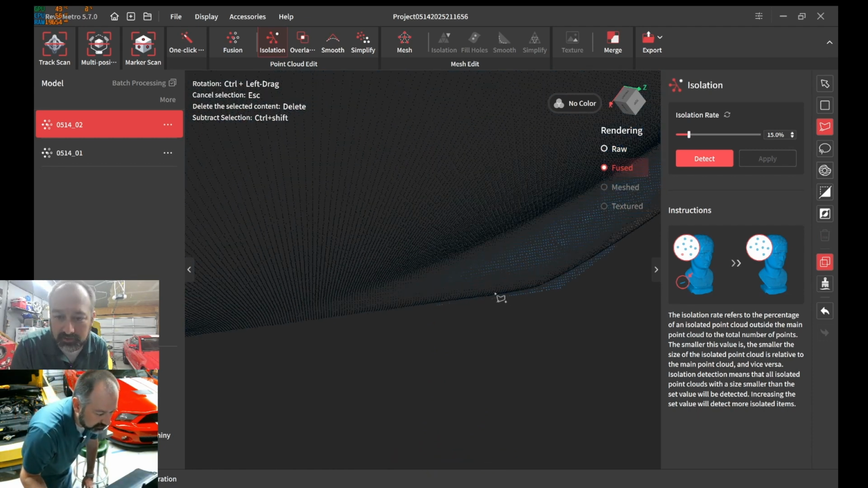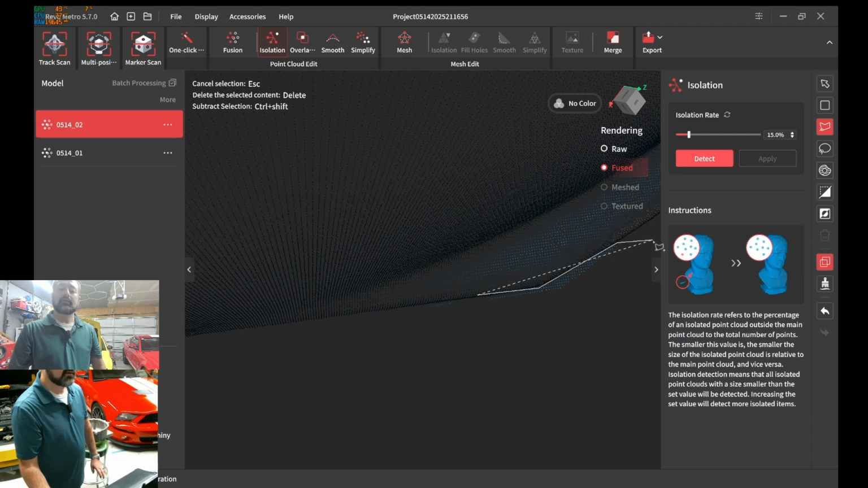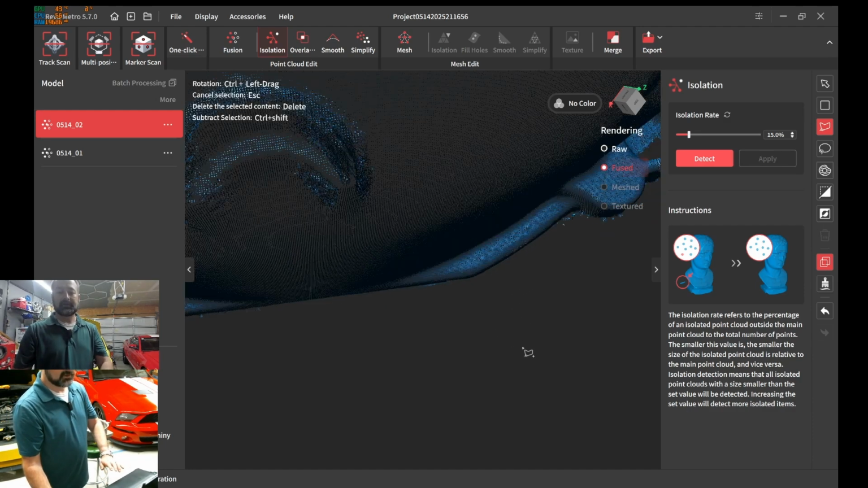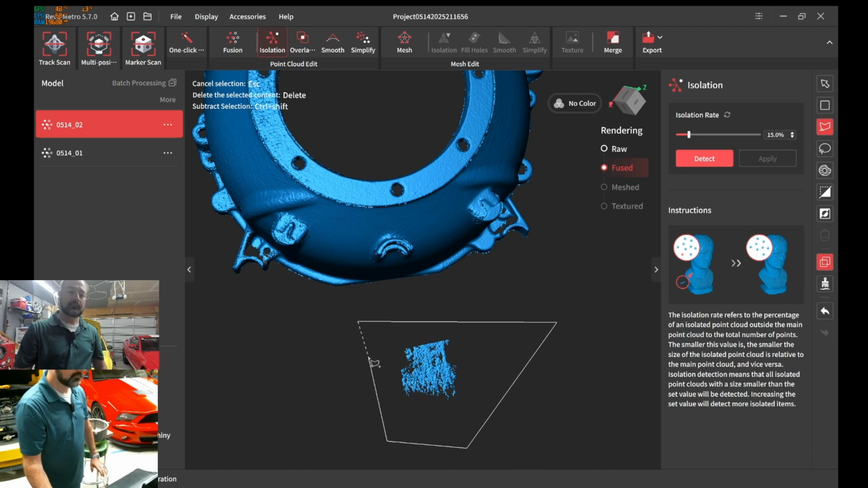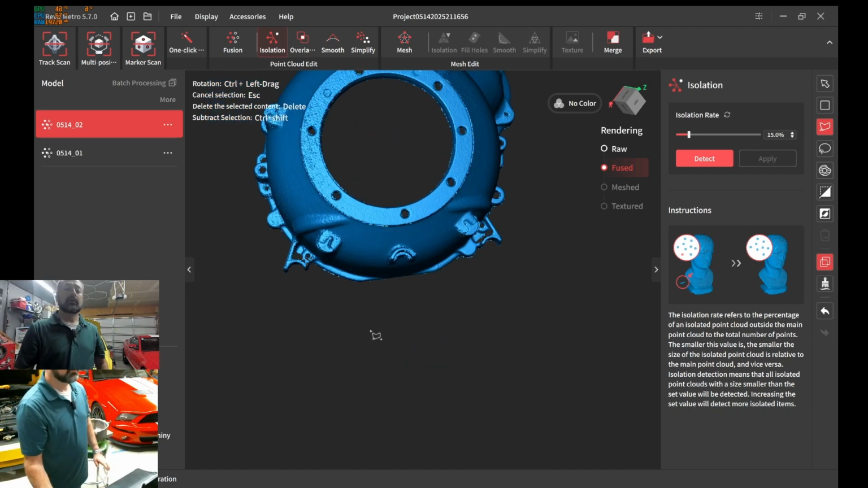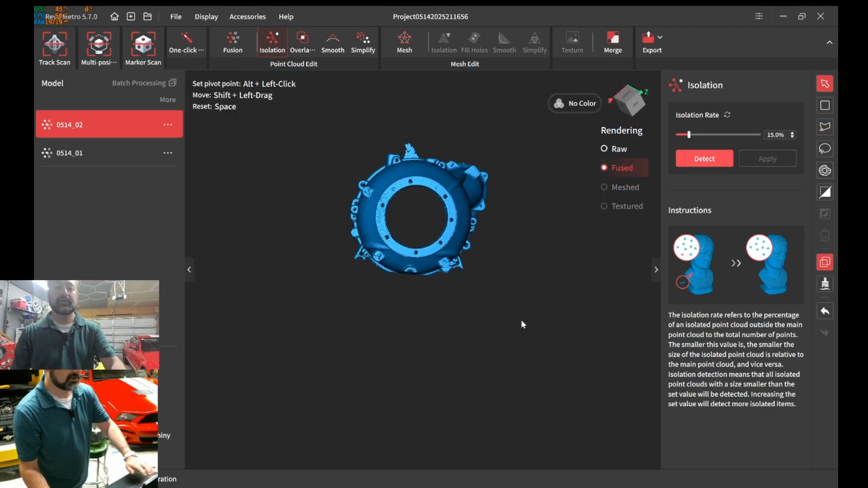I'm going to zoom on in. Now, mind you, I should have this data that I'm deleting from the other scan, but we should be careful. Okay, delete. Remember, this is still point clouds, so we're not modifying the mesh yet.